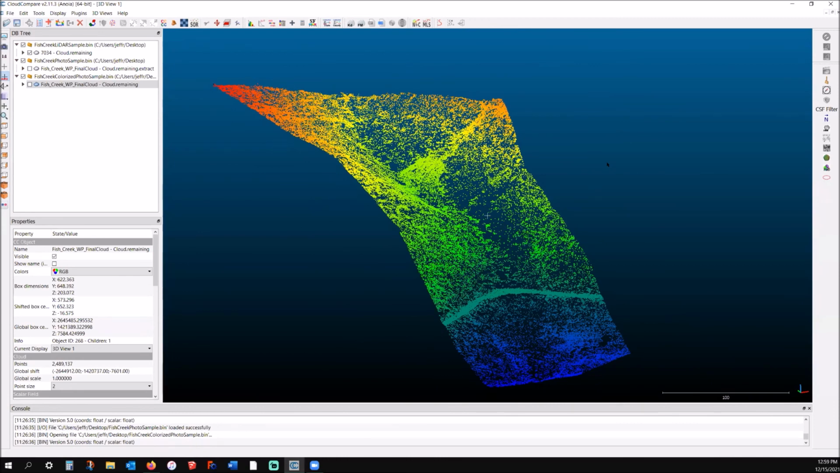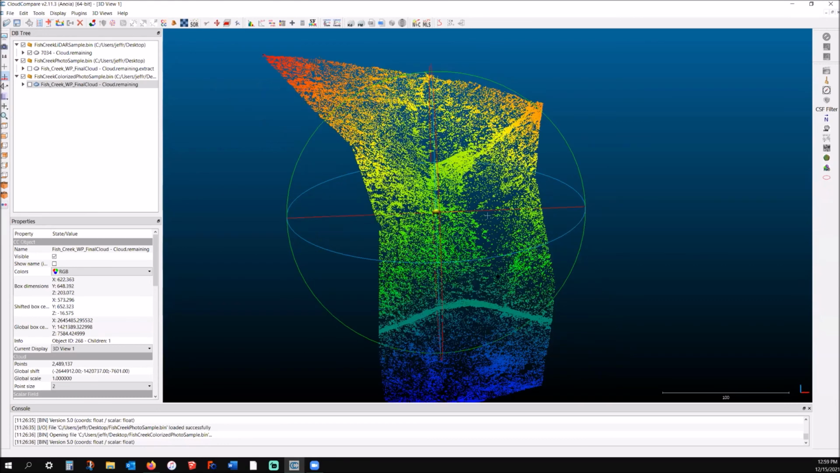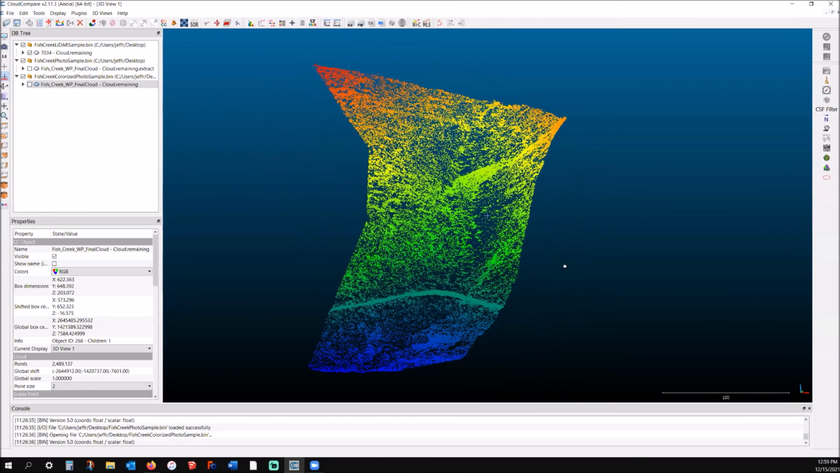We did 3 test sites where we collected photogrammetry data and LiDAR data on the same exact sites. We have lots of truthing points to verify them all. The white paper that's going to come out will go into these comparisons in depth and present a whole quantitative analysis of that.